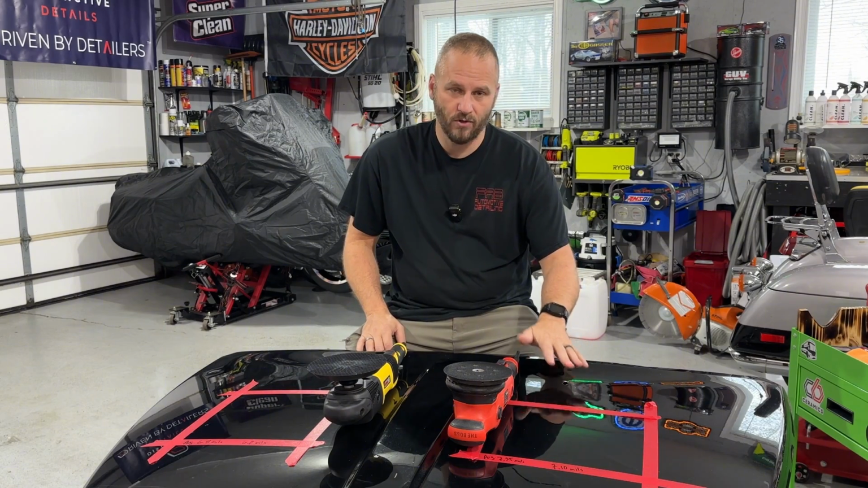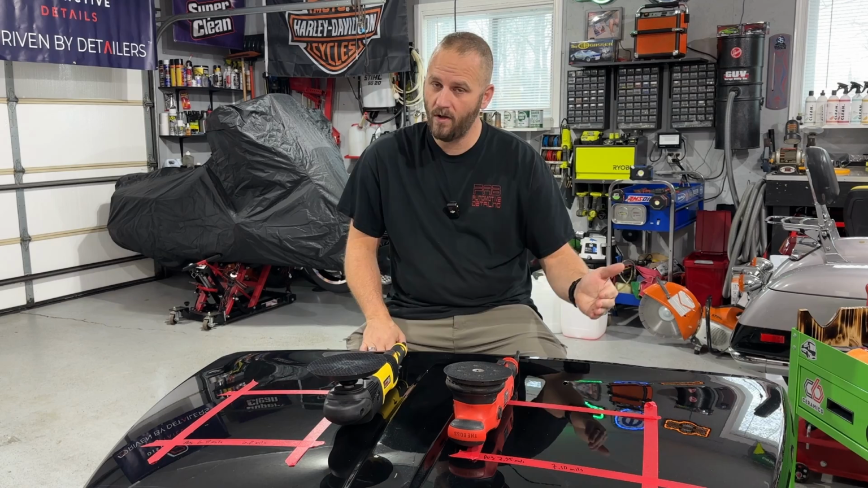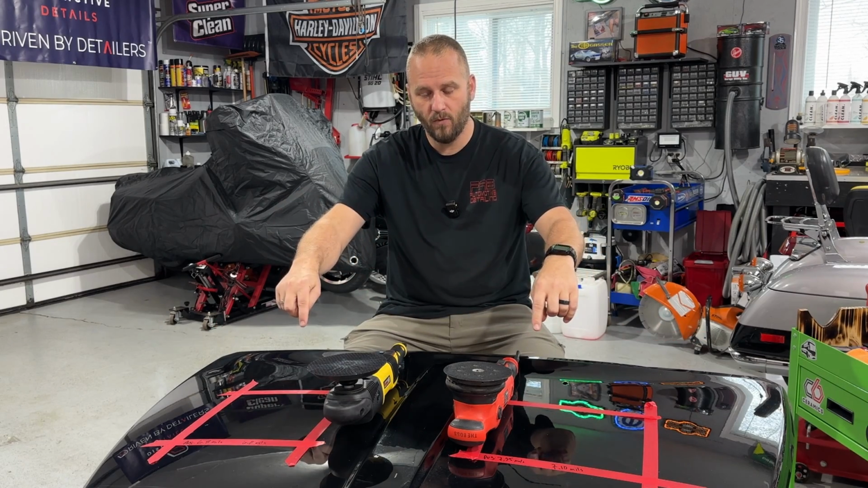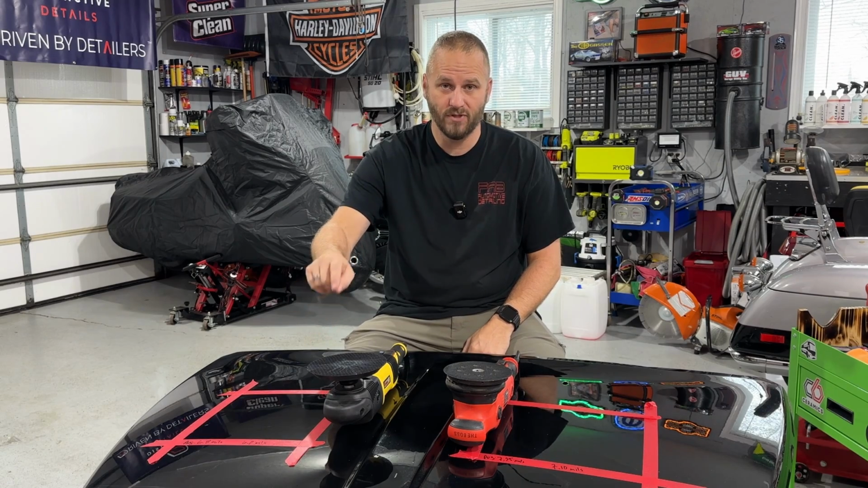So the dual action polisher, using it the way I use it, speed 5 to cut, I definitely build up more heat, which is what you want when you're cutting. You want to build up a little bit of heat to remove those imperfections. So that was not eye-opening to me at all. The eye-opening part to me was, man, I mean, I don't even know if we made it 30 seconds on the rotary before it just went berserk and about killed me.